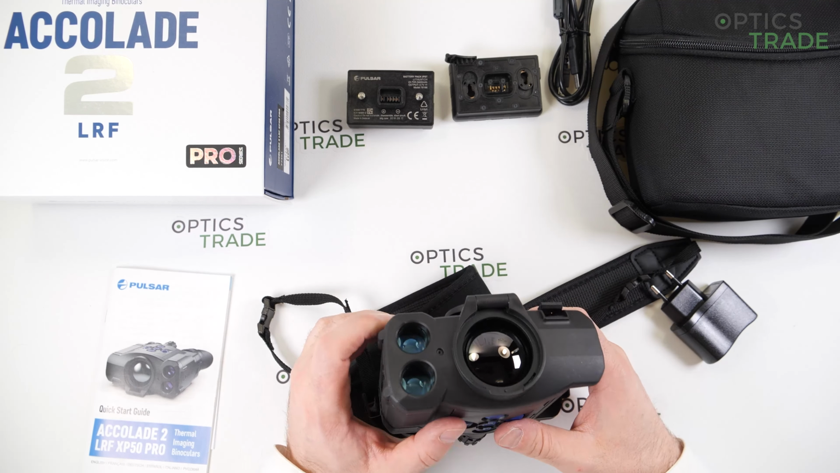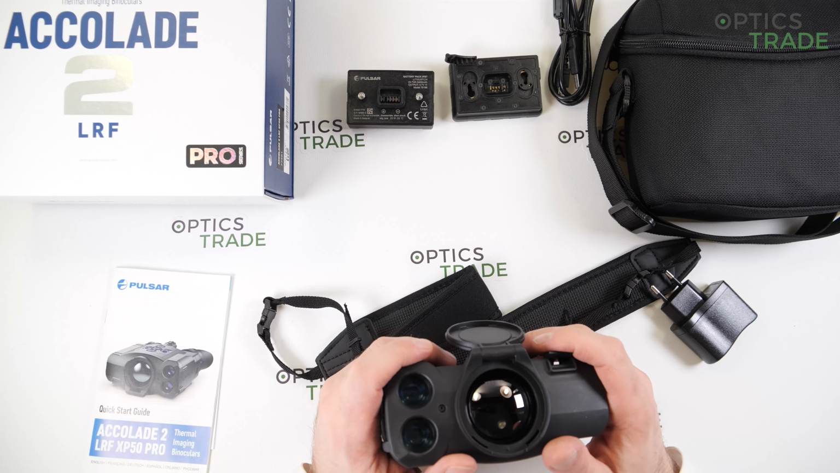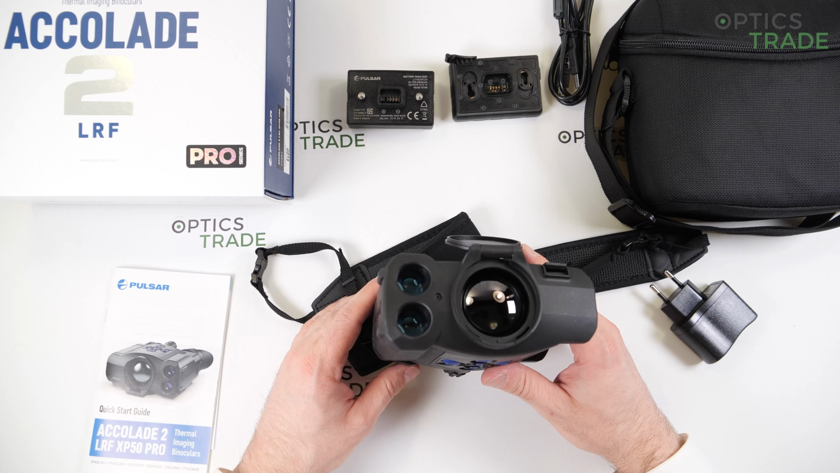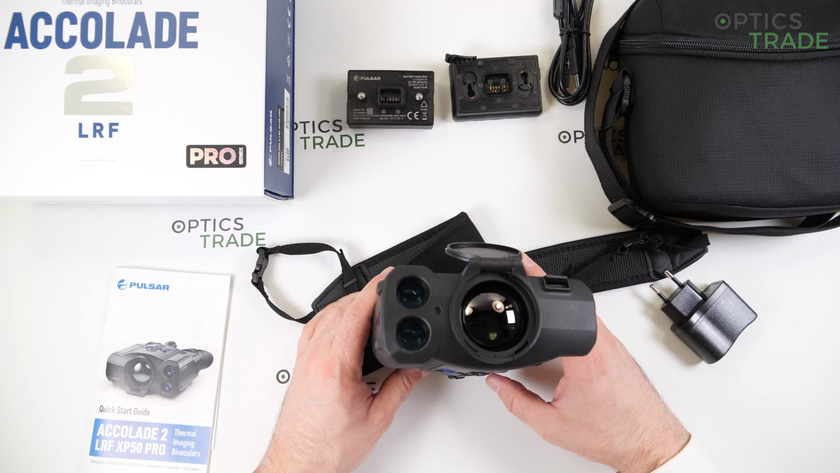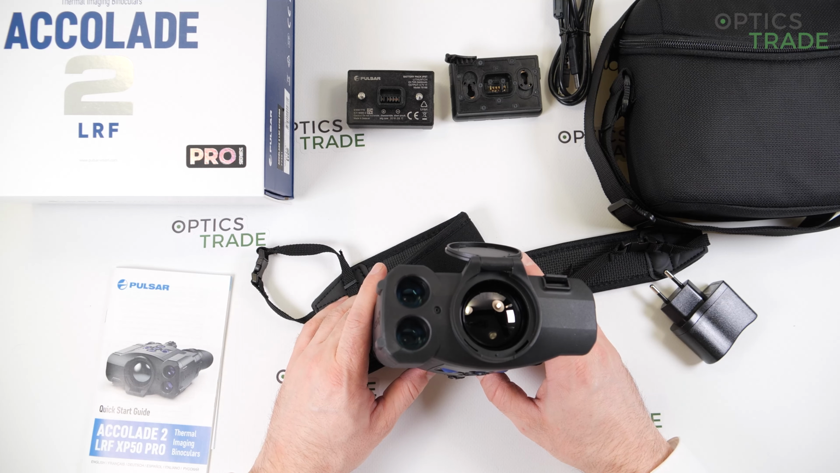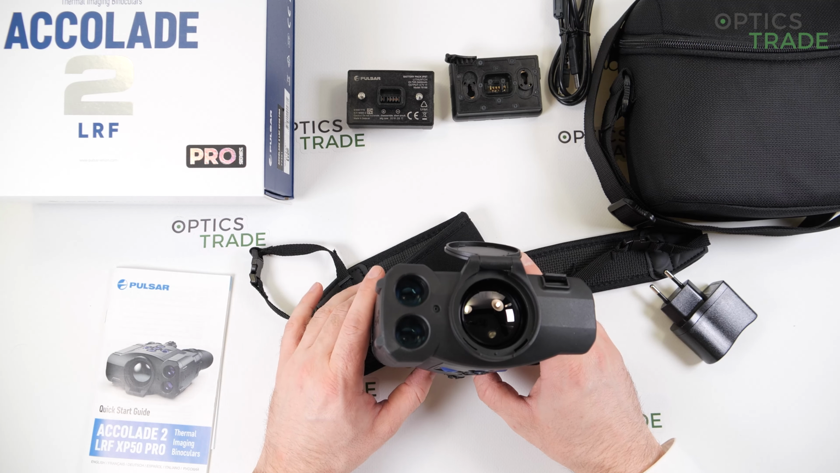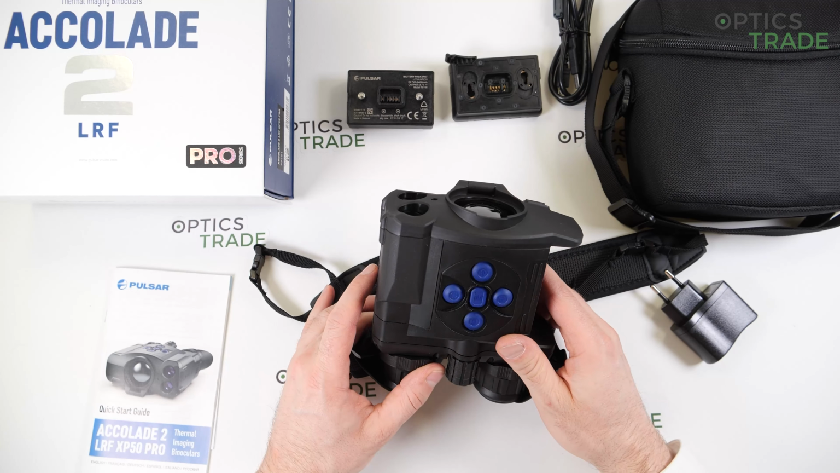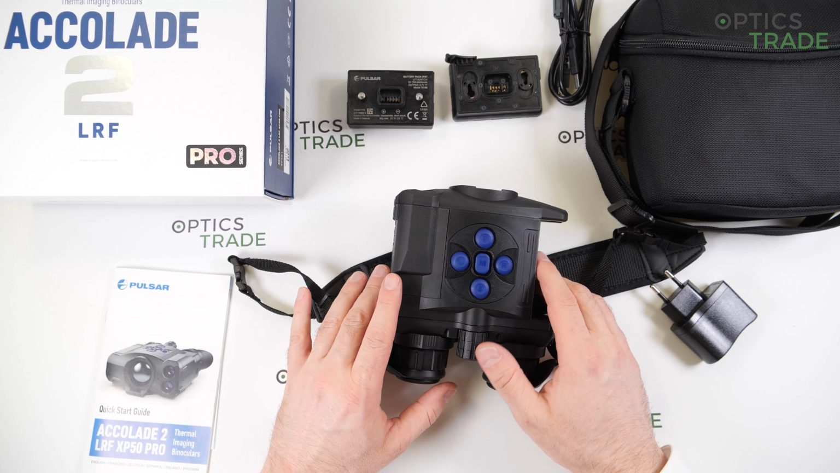The sensor basically is much more sensitive. So it has an NETD value, so noise equivalent temperature difference, of 25 millikelvins or less. And this is something really special, because now you're able to see all the details even better.